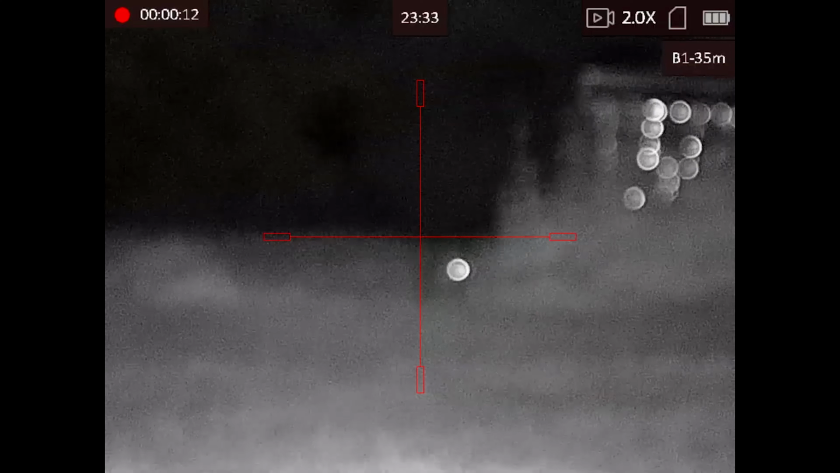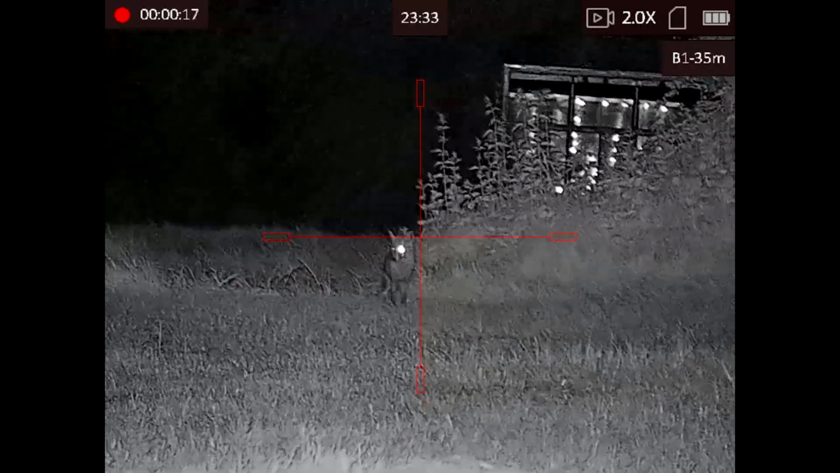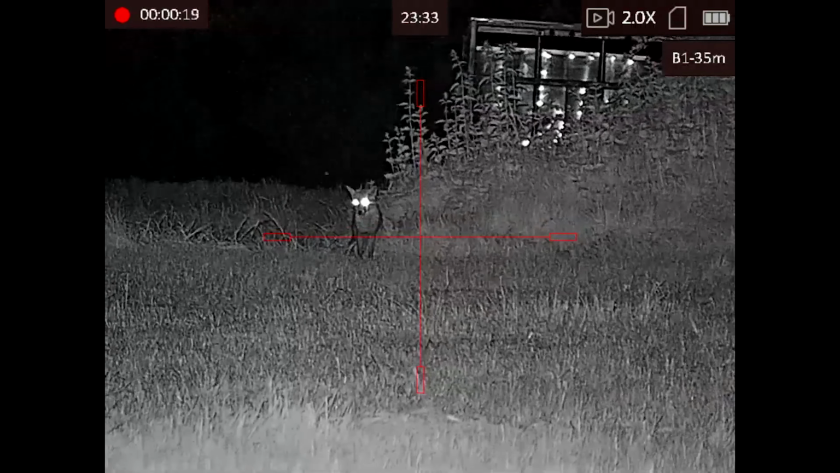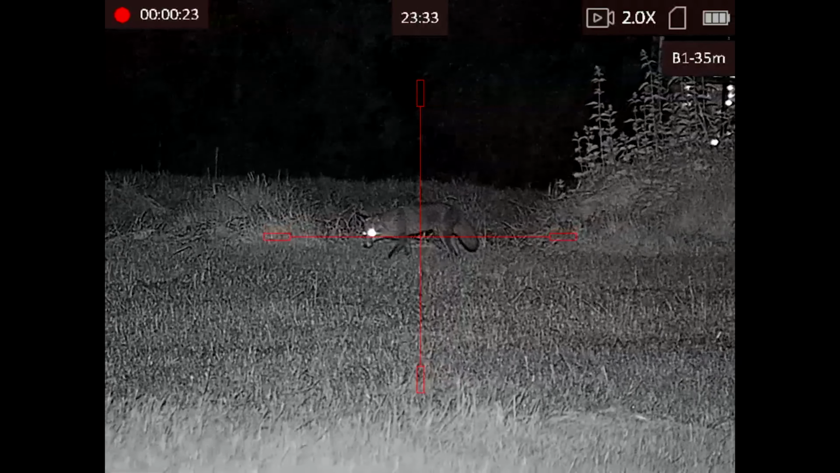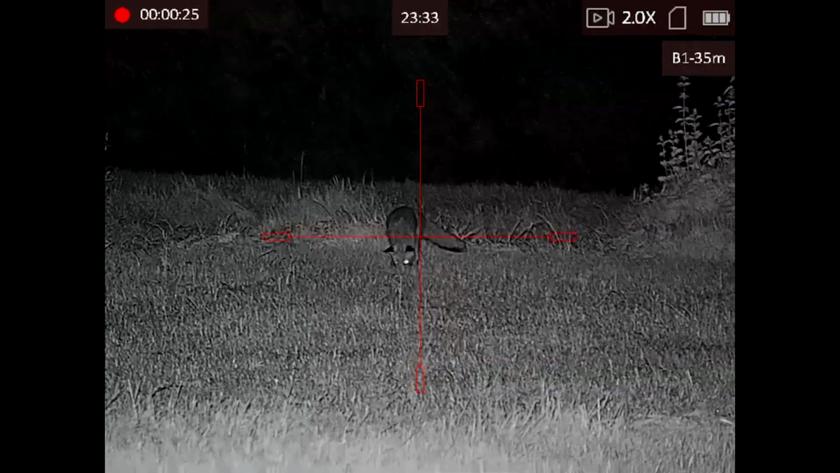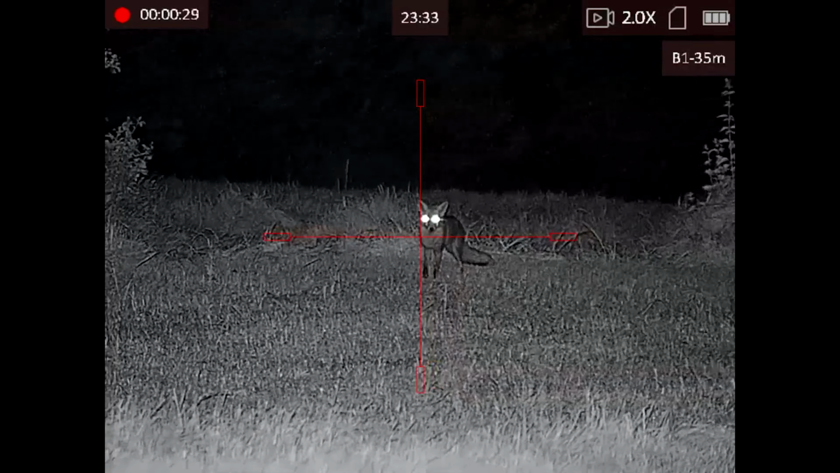So as you can see, I get the scope focused here and get everything right down to fine detail, and you can really see the details in this Hik scope. As you can see, I'm not that far away from the fox, so the fox doesn't know I'm there. The IR light is shining everything up from the blades of grass to the background, even behind the fox, to see that is a safe shot right in behind it.